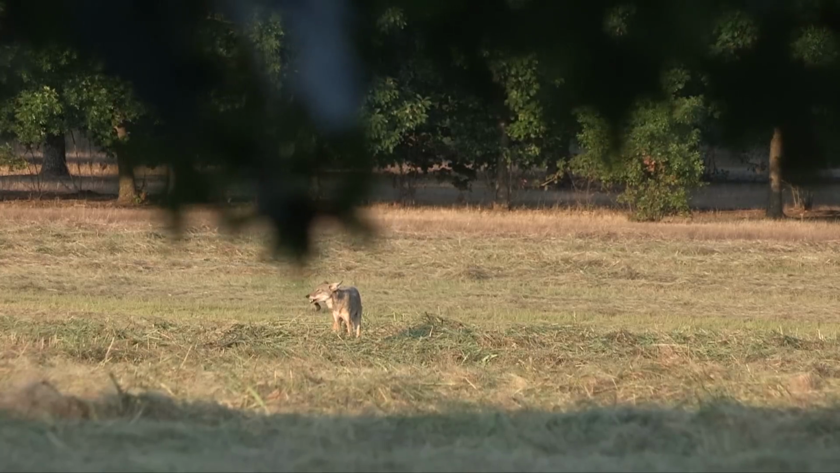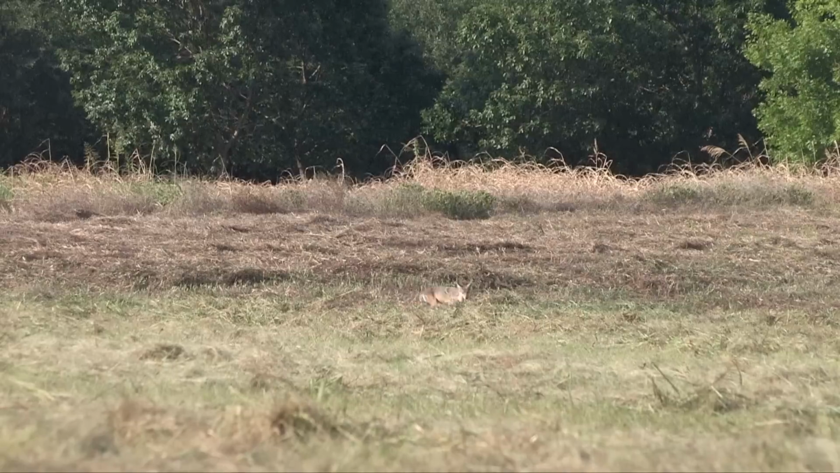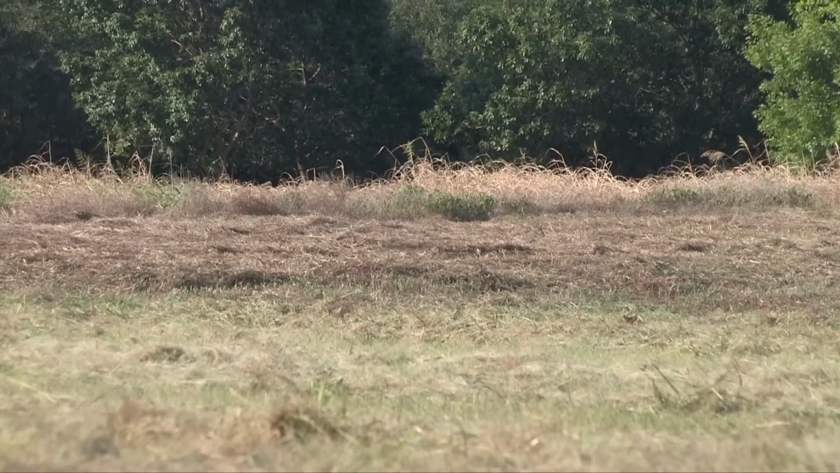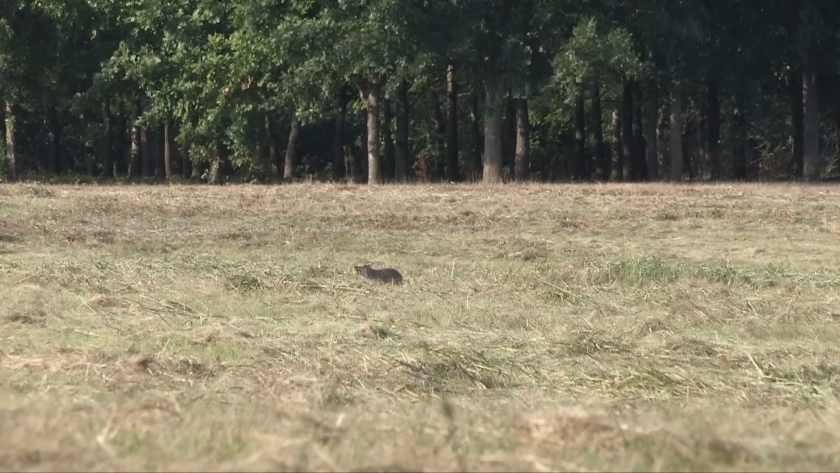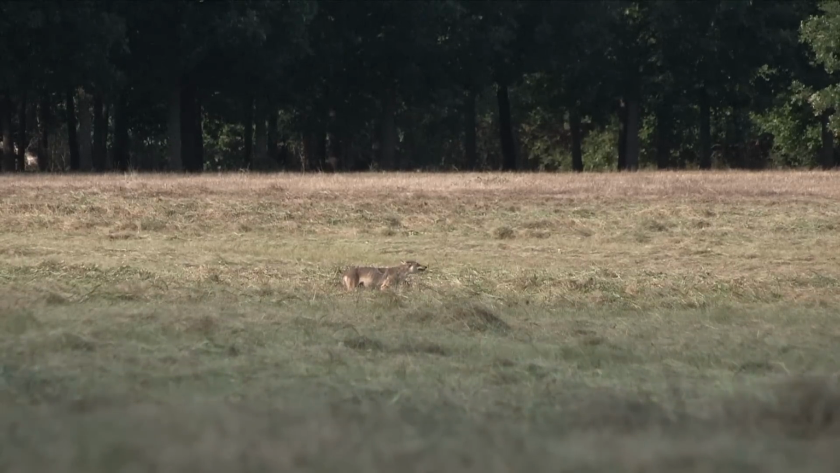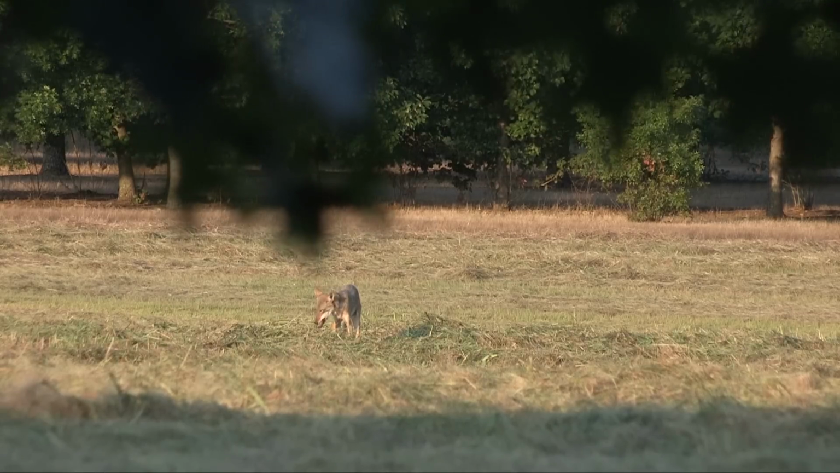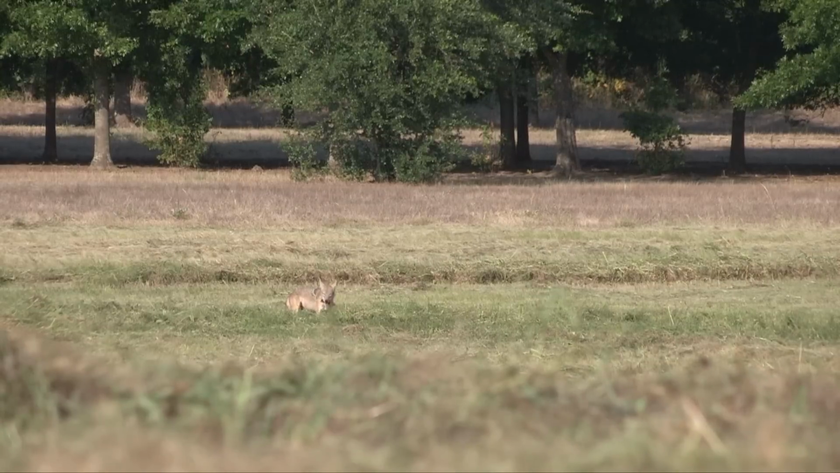We're gonna go see if they want to eat a Foxpro, or try to. Sometimes simply observing a coyote will teach you more about a coyote than actually hunting one. I had no idea of the sheer amount of rodents just laying around in a freshly cut hayfield, much less how many of them a coyote could fit in his belly.